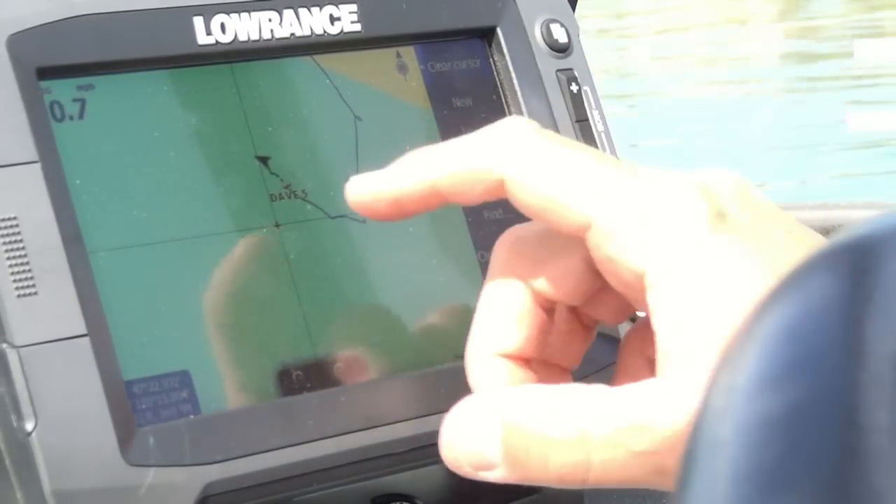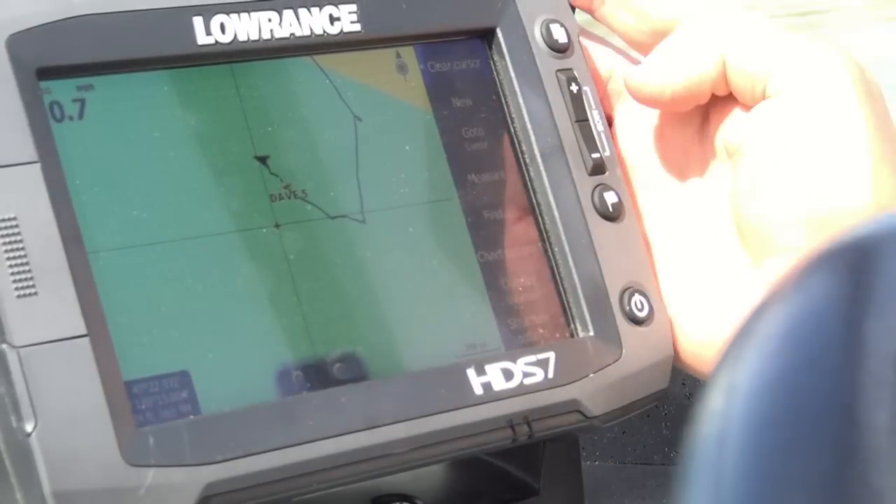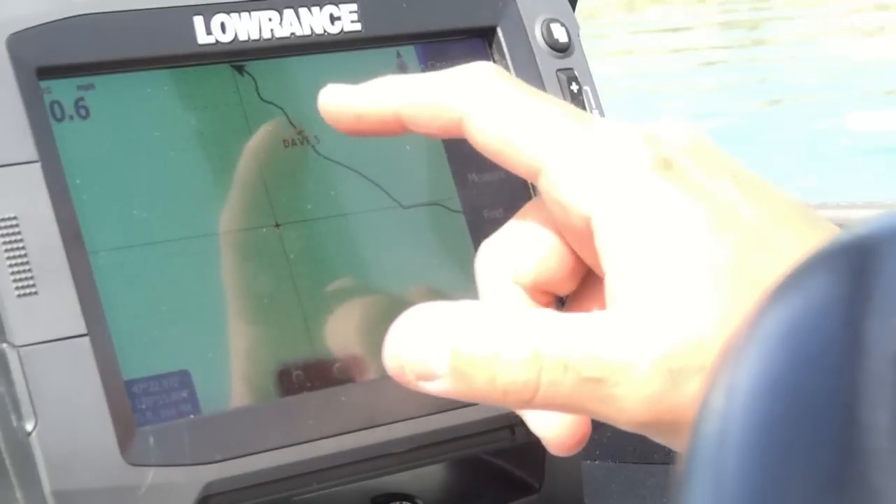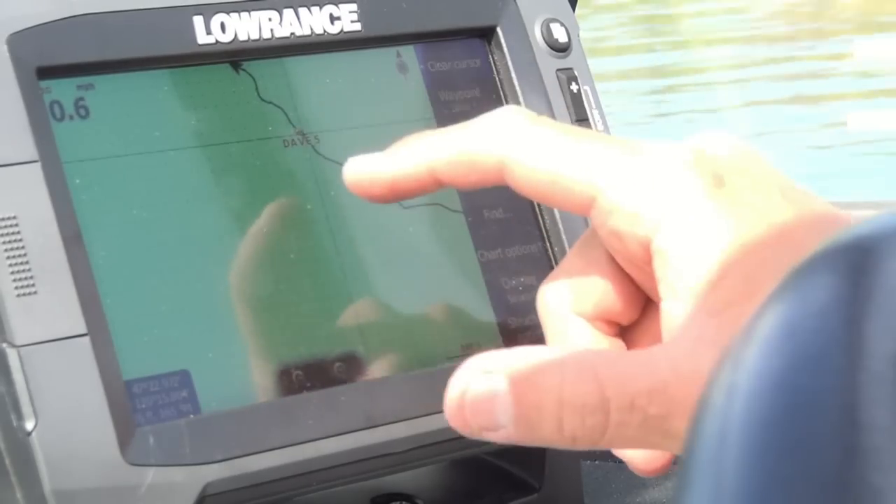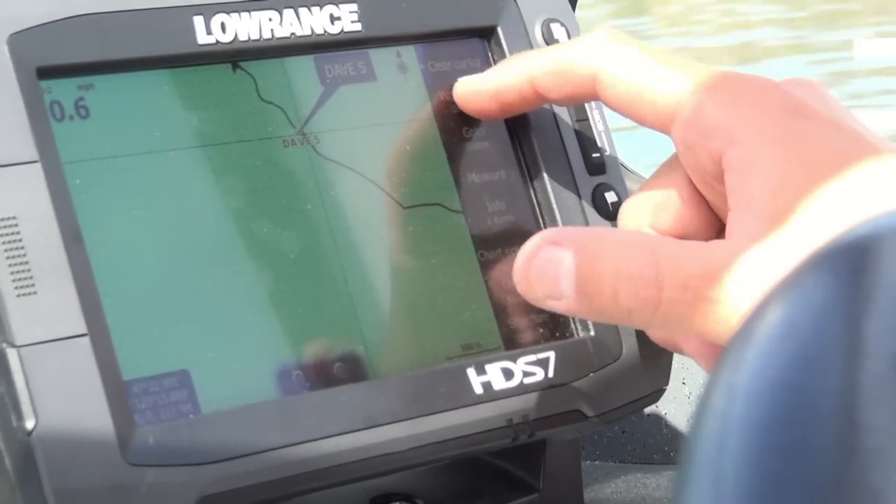Now, let's say that Dave had drifted a ways downstream and he wanted to move his waypoint upstream. So what he could do is go in here and tap on his waypoint. Let me see if I get the right menu here.